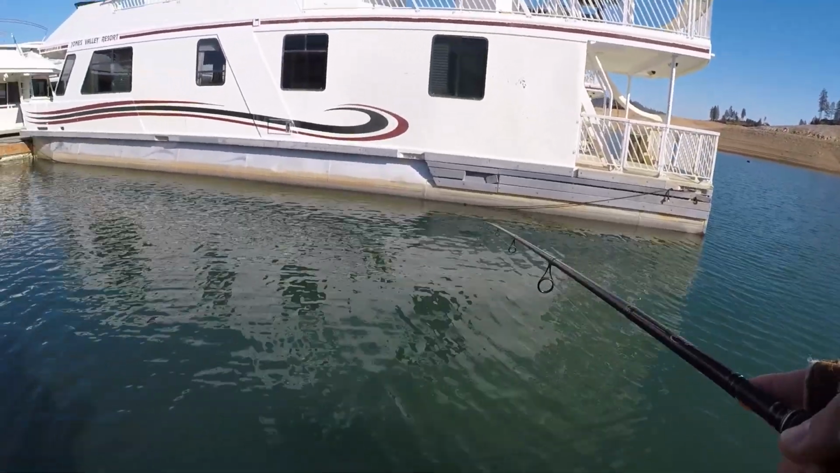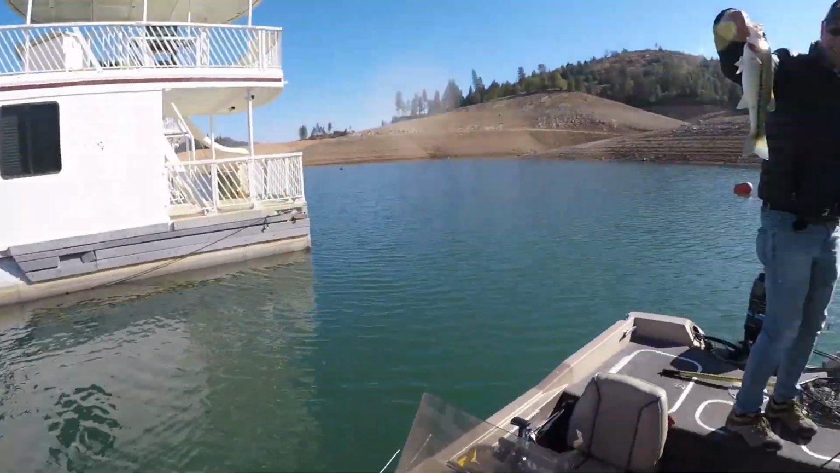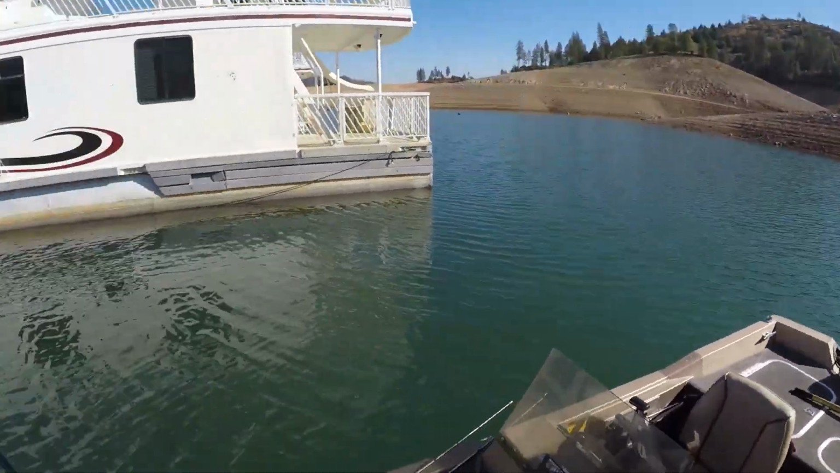Yeah, that looks a lot better to keep it running. Yeah, he's all right. Yeah, nice one. Little 1.5-pounder.